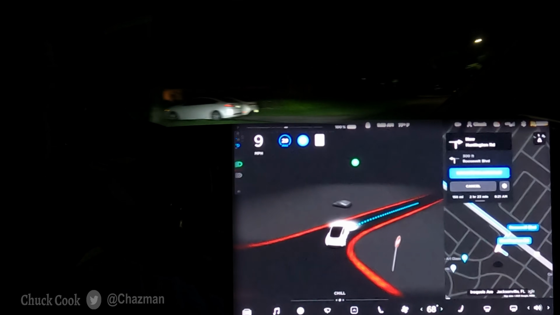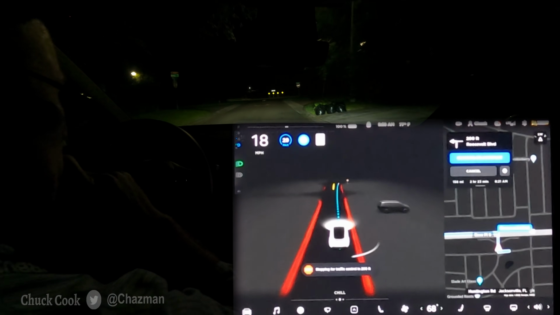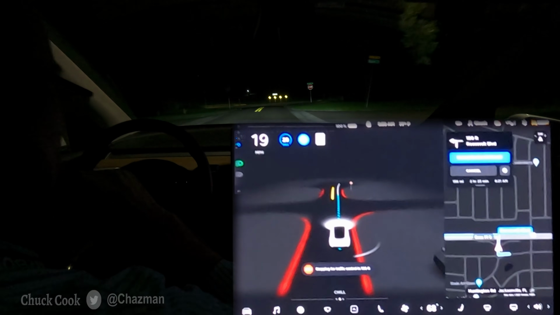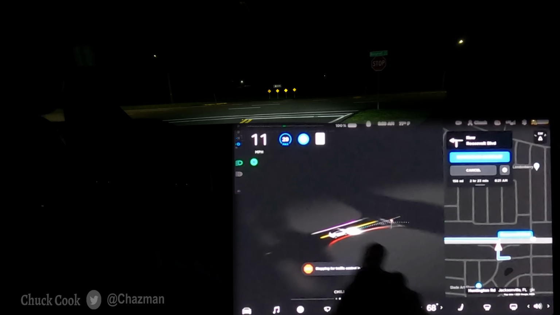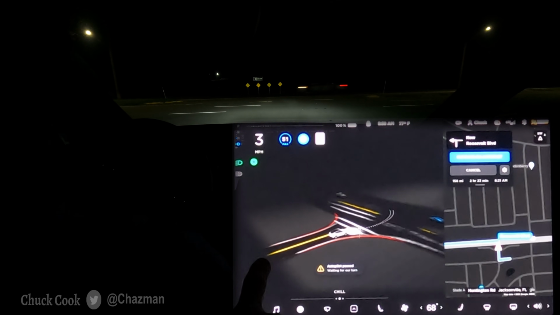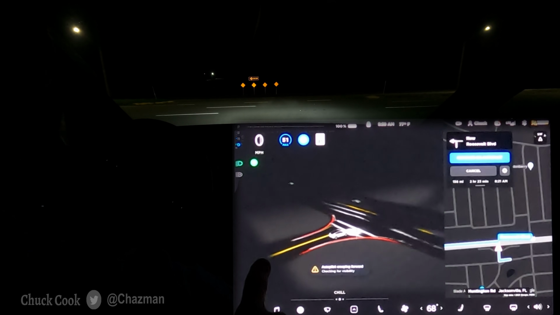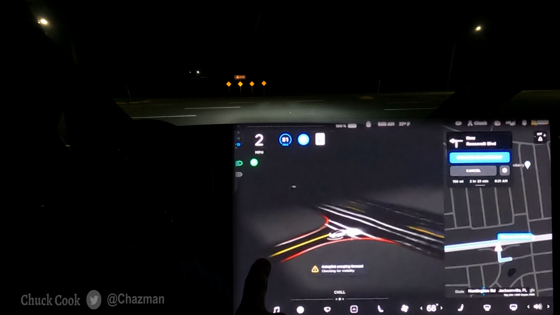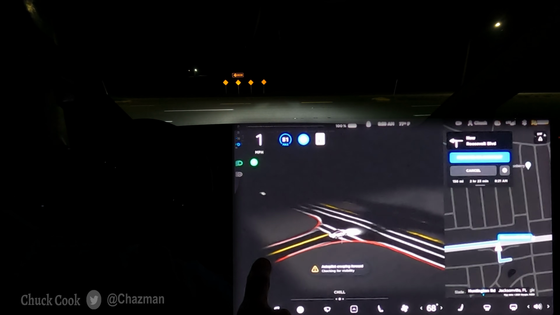I do hear a train in the distance, so we might see a train on the tracks as I'm at this unprotected left. All right, I'll try to pivot the screen around a little bit. Hold it here. Stopping at the stop line. Okay, I can't see anything at the moment. Needs to creep. And there's a car coming. It needs to wait.